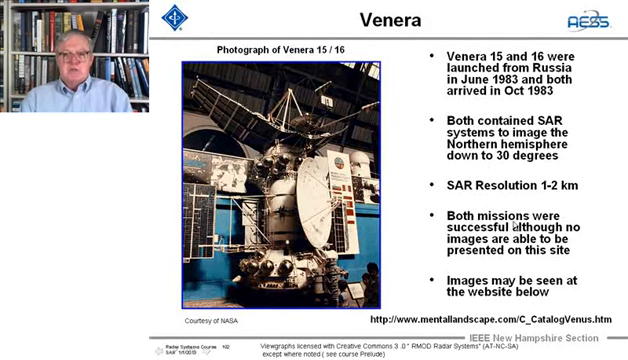Magellan, both missions were successful. I couldn't find any images to be able to present, and they may be seen at this website below, but there's a whole issue of copyrights, and I can't put something up. That image here is courtesy of NASA, but this image is not for public dissemination. But if you just put in that URL, you'll be able to see images that Venera took back in '83.